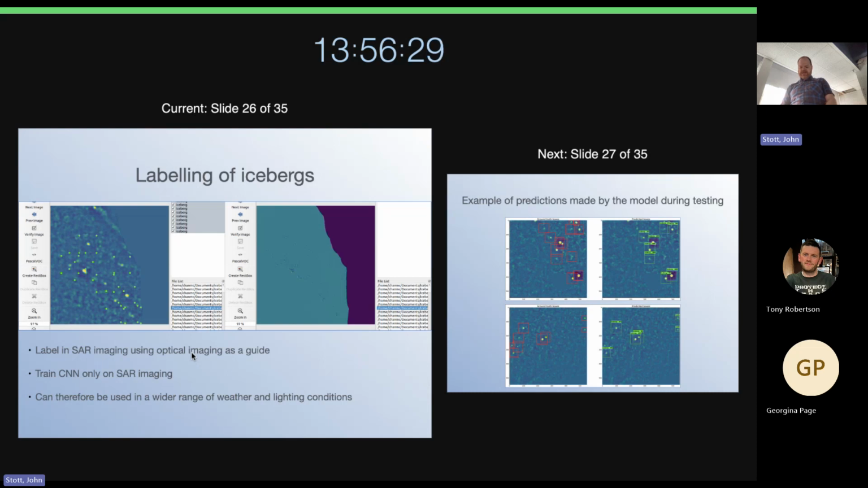I think it's mostly for labeling, right? To guide you. Once you get one clear date, which is good enough for labeling the SAR. Exactly. That's brilliant.